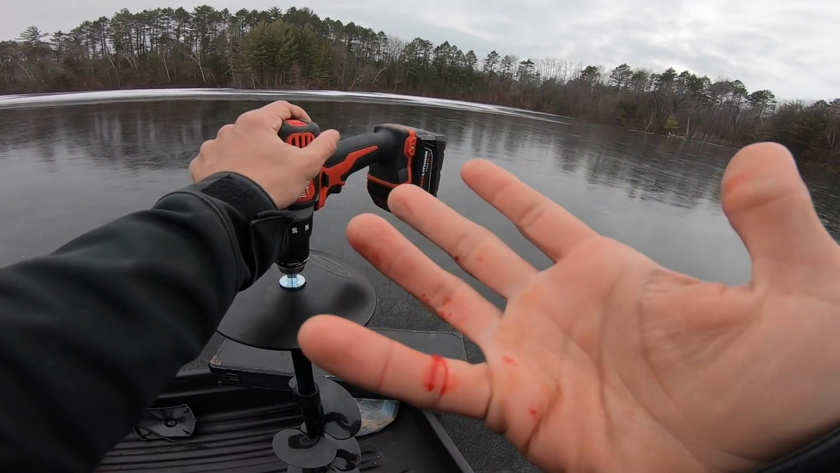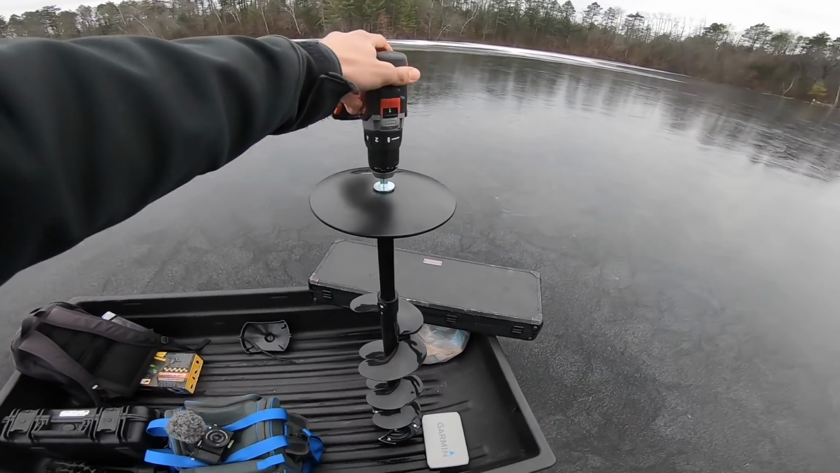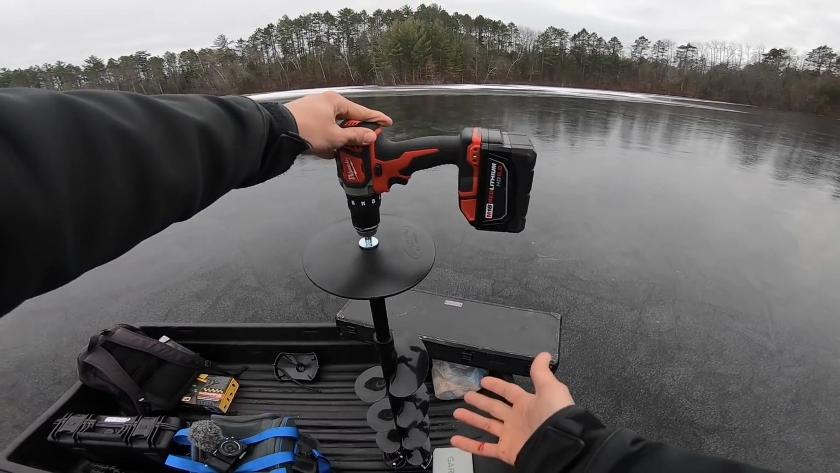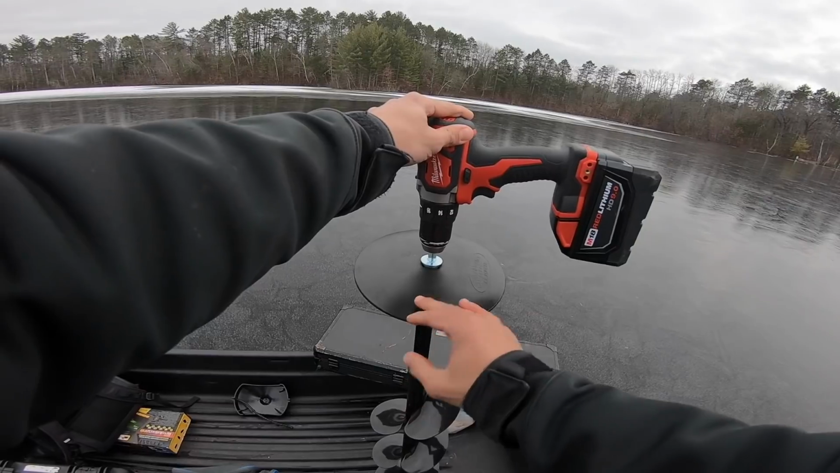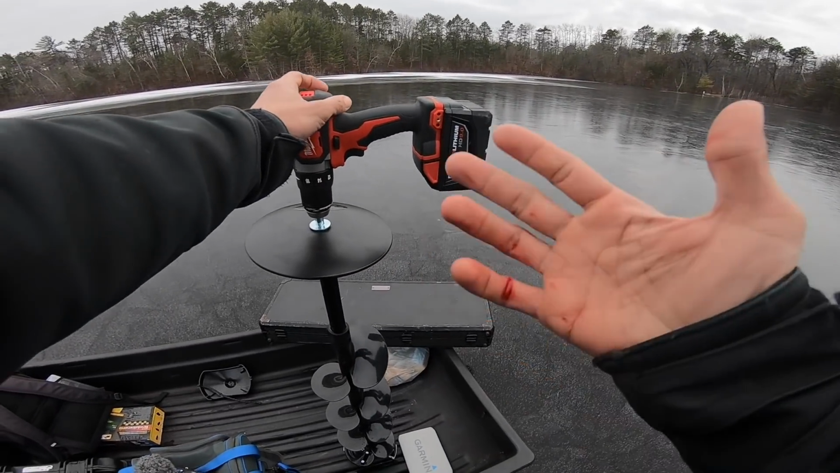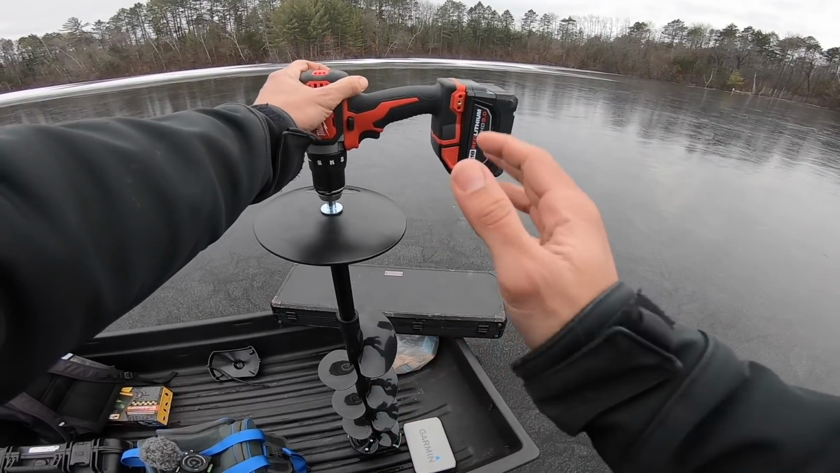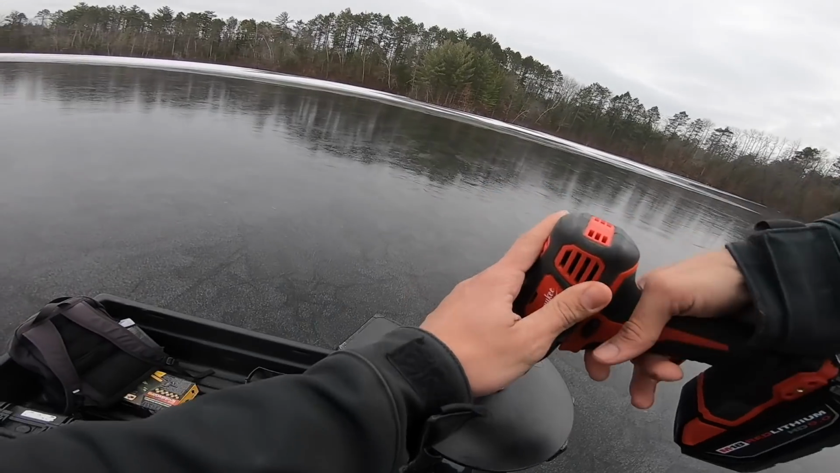Well, that is a good way to start the day. I already cut my hand trying to get the auger plate off of the bottom. And if you guys have noticed, this is our new auger. Going to be running the Milwaukee with the Strike Master laser this year. Decided to make the switch just because we do a lot of backpacking, and this is the lightest option that we can get. So going to be punching a bunch of holes.